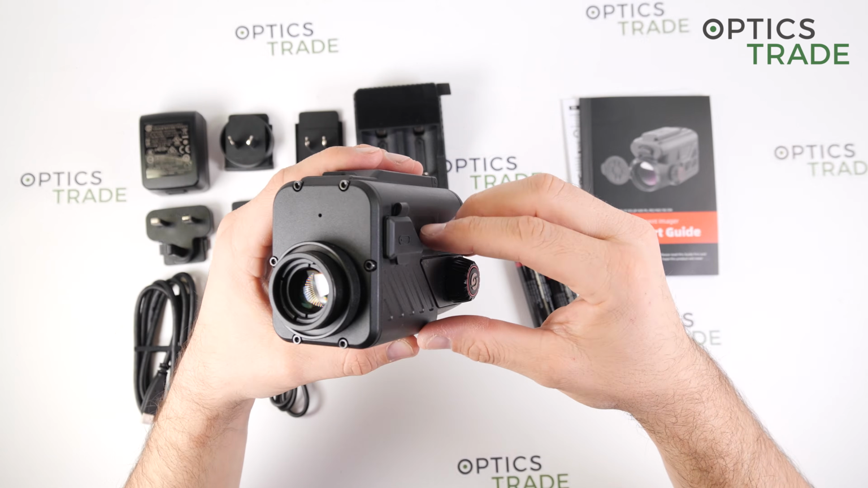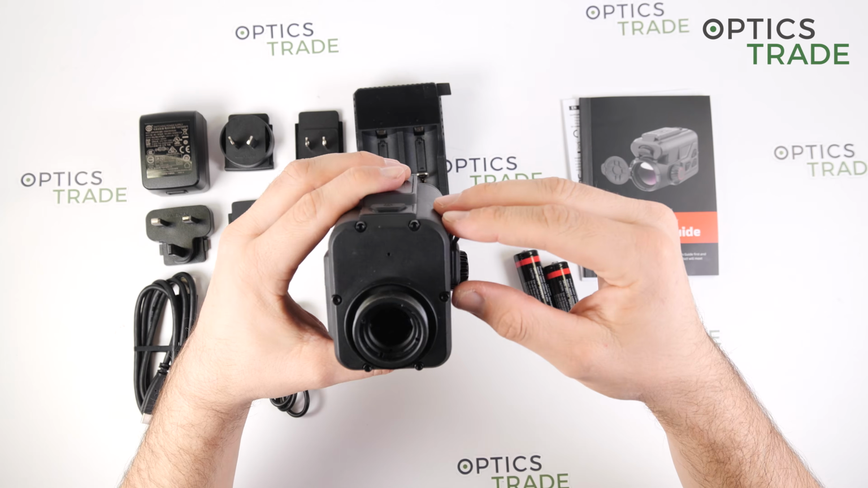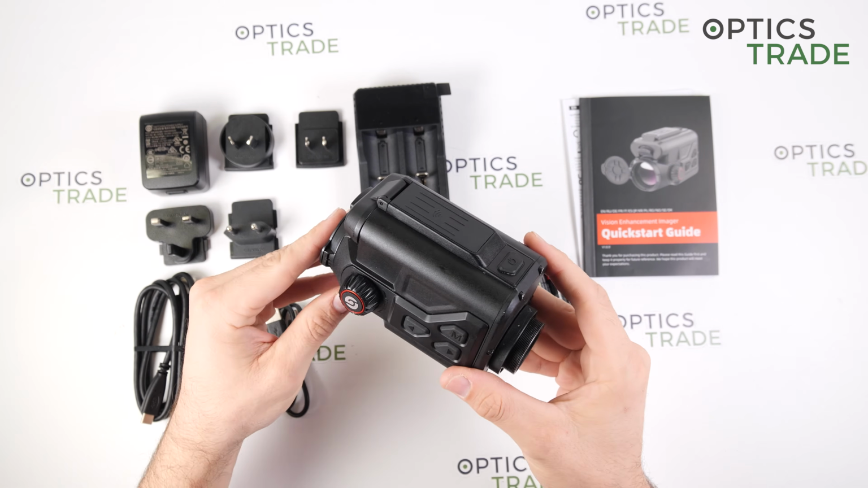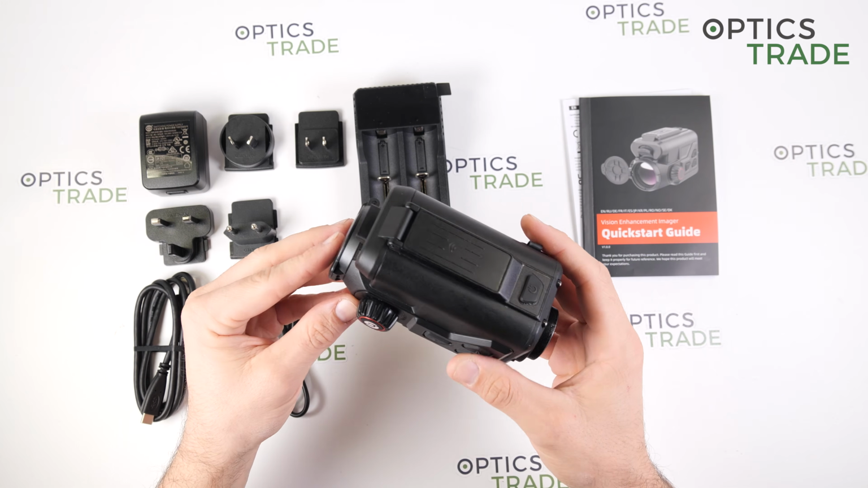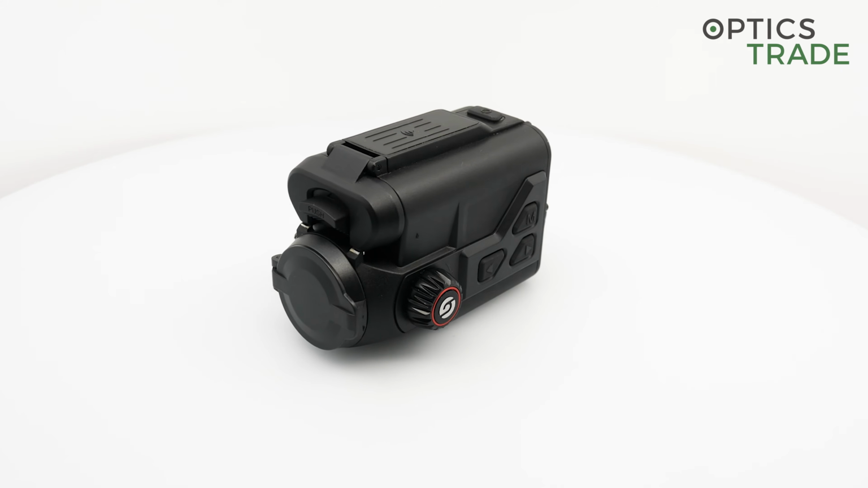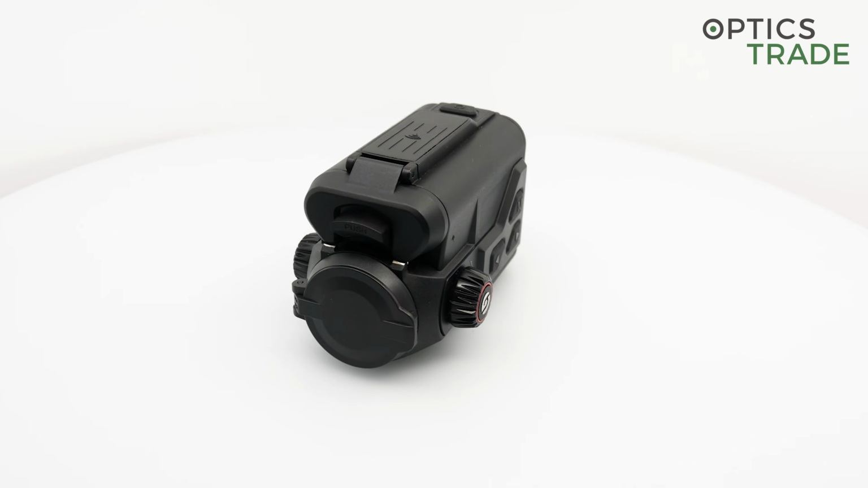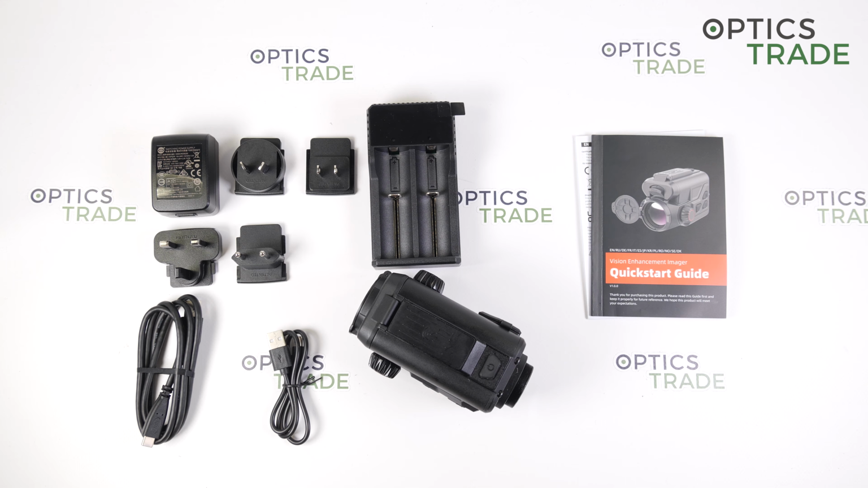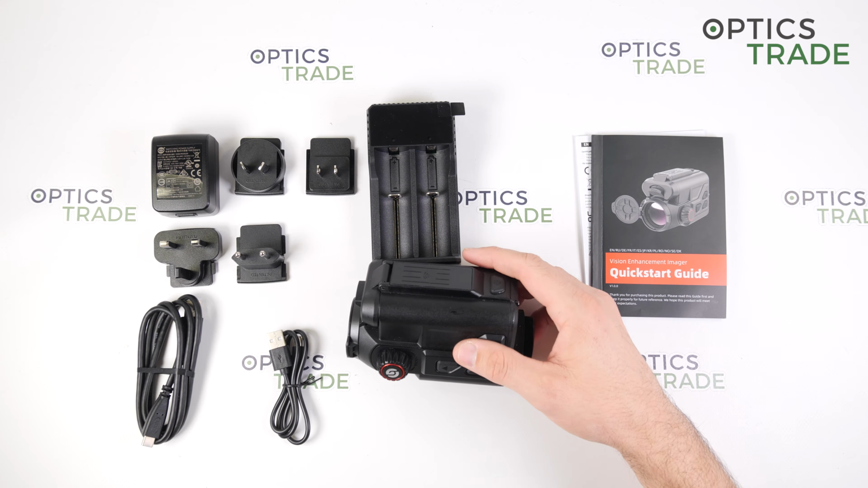Okay, now for the menu itself, I think the best way is I show you this directly on the app. Connectivity, what I forgot to mention is this TargetIT app, which can be downloaded for iOS and also Android devices. And as I said, you can control everything through this app, your entire device.